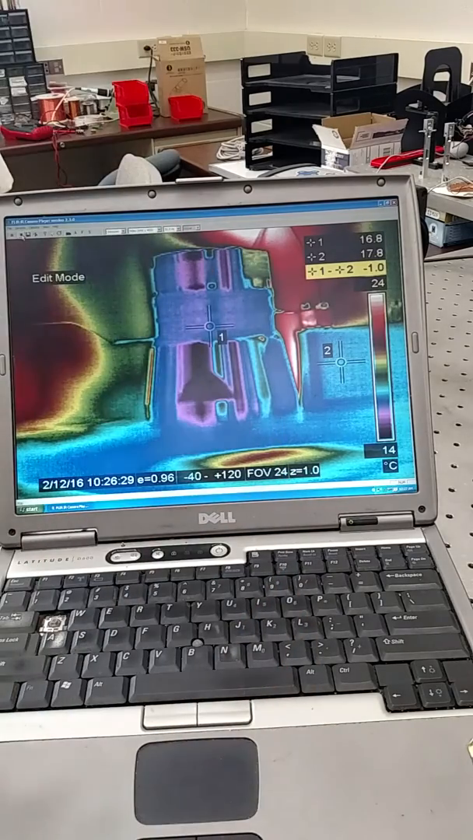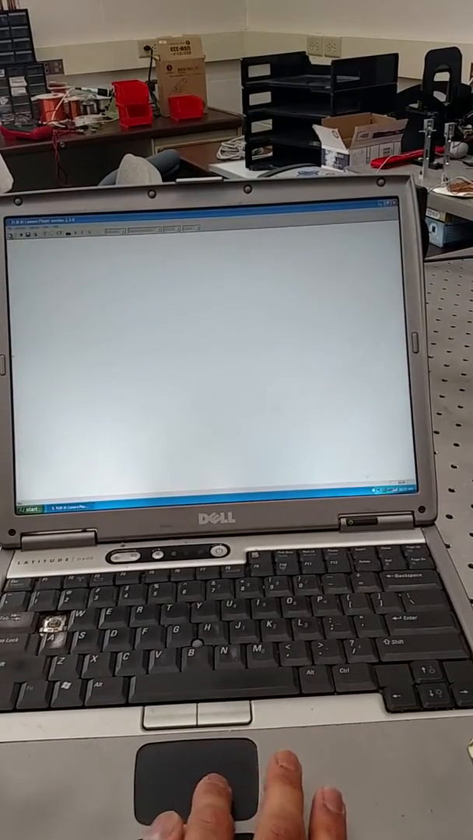You say loss and you show a transducer with heat, and it looks bad. It looks like something you don't want. So therefore, okay, so I just stopped everything. This is a play button. This is a stop button.